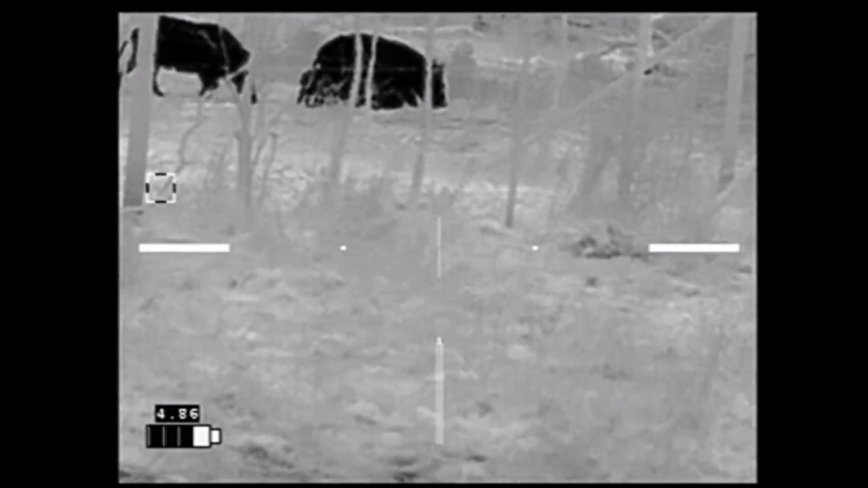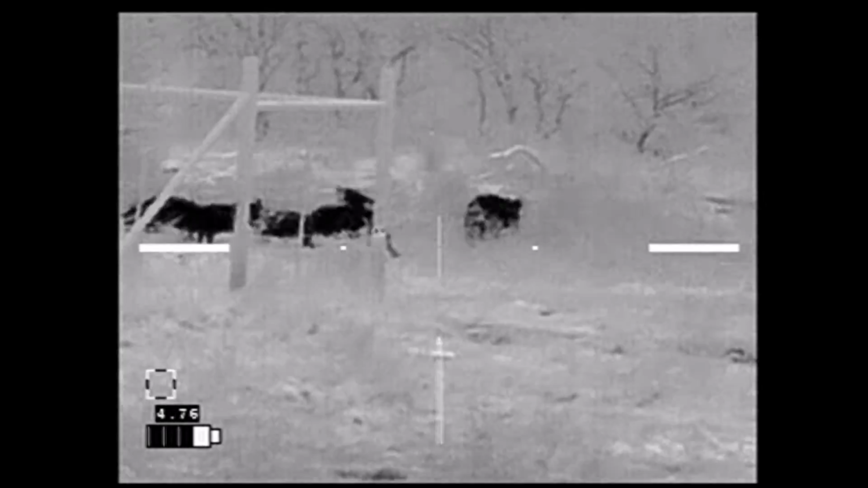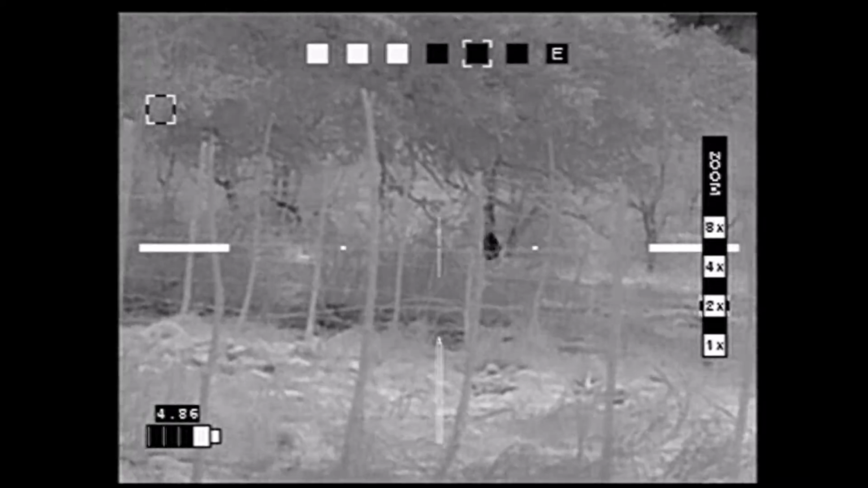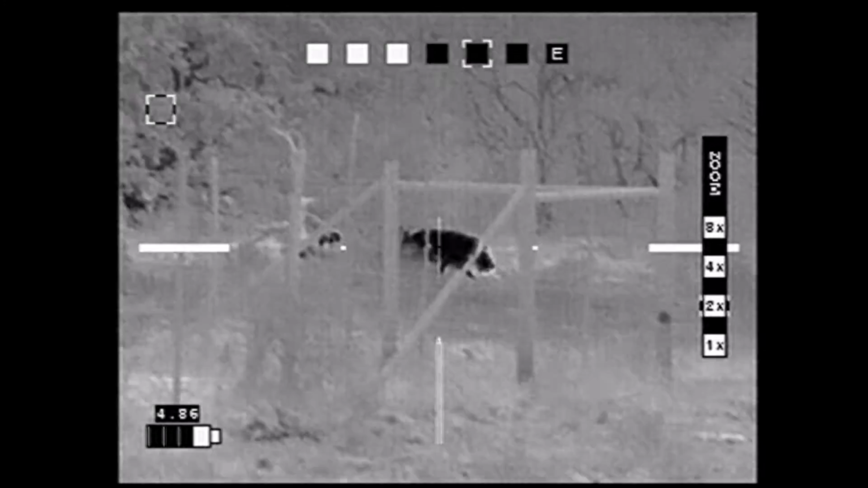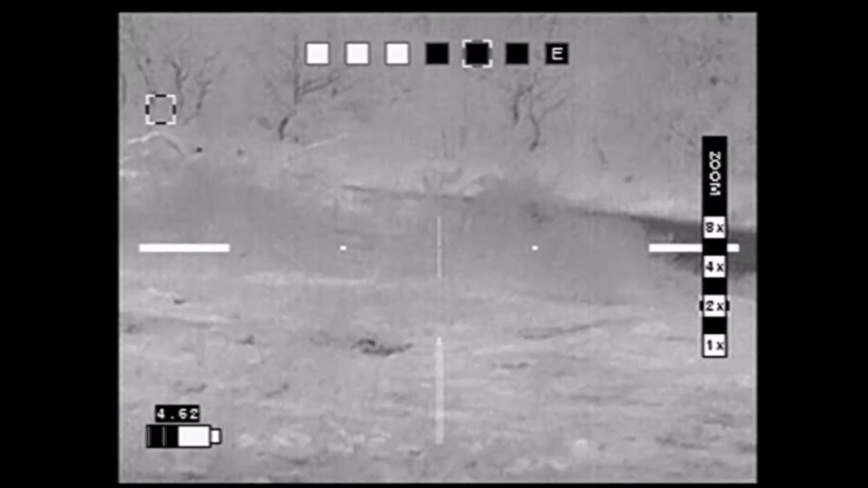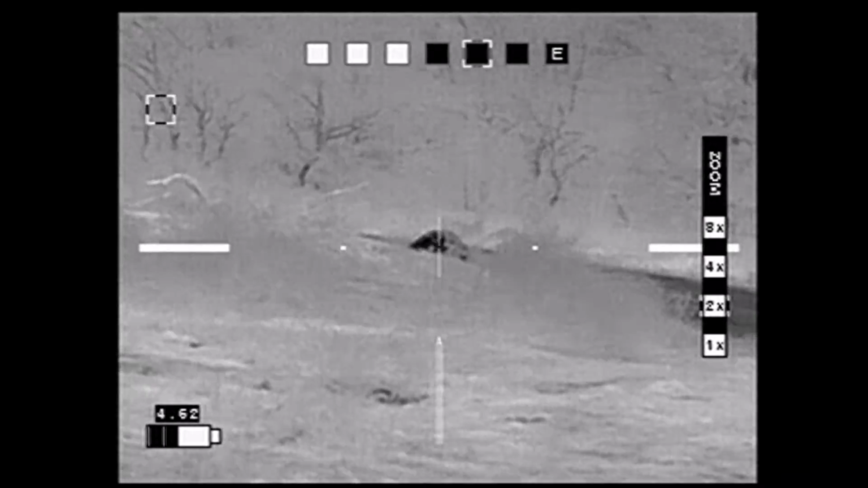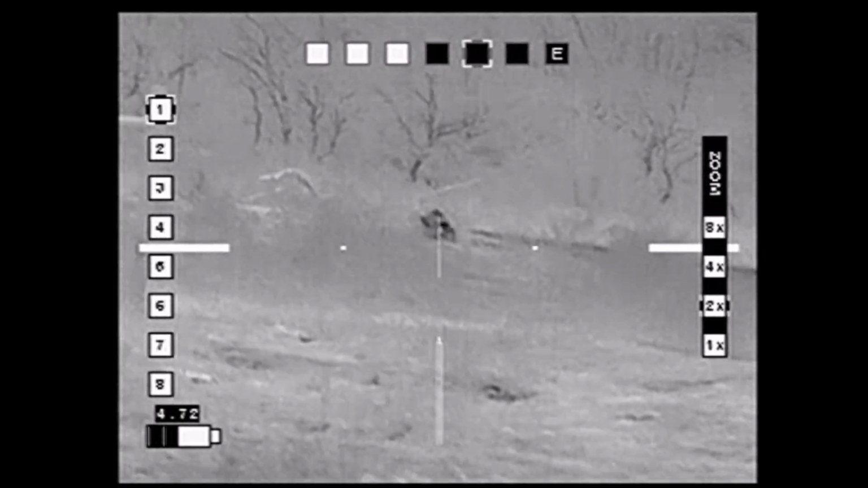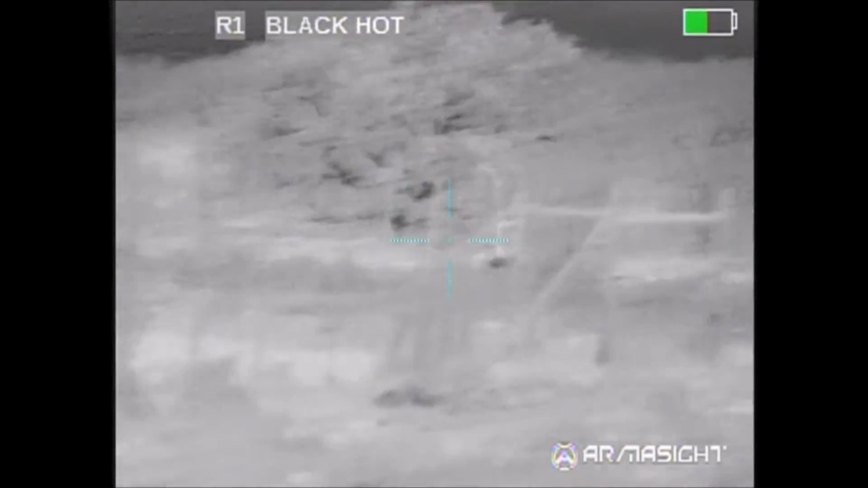There's two big ones, but they're gonna leave. Okay, go. I got that one. You good. I got it the first time. I got your shot. I got it the first time. You got it the second time. She get up again. She's moving. There you go.